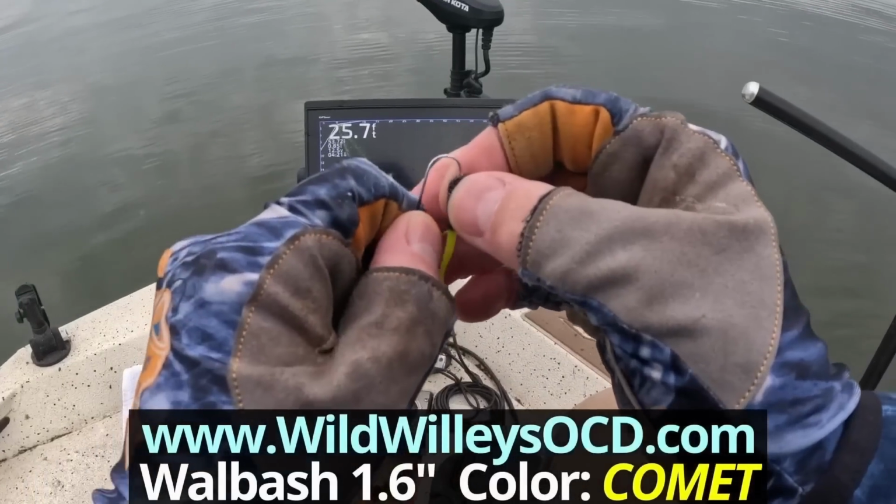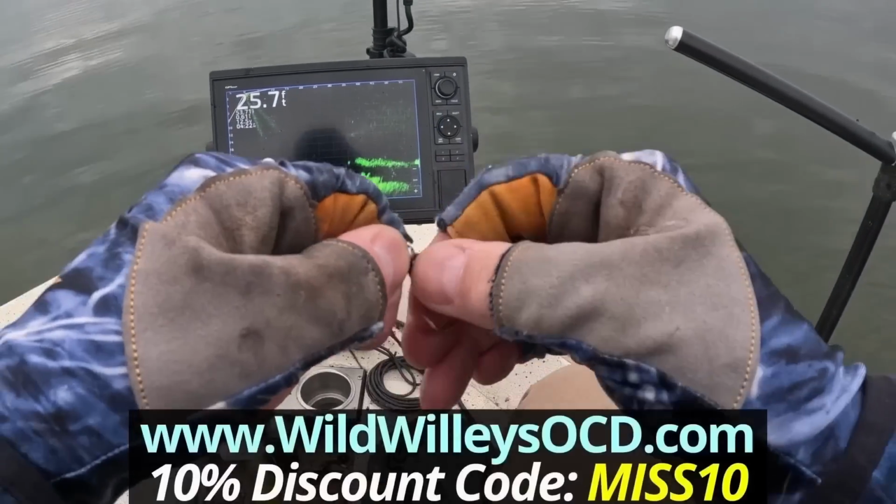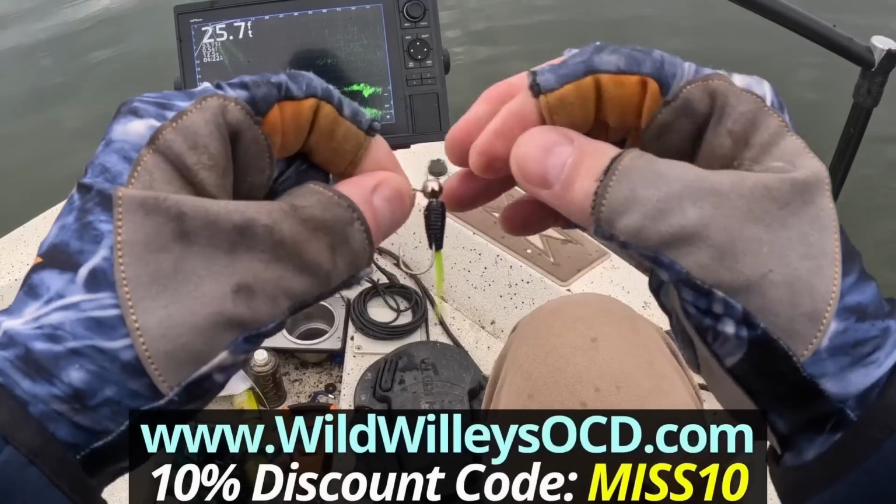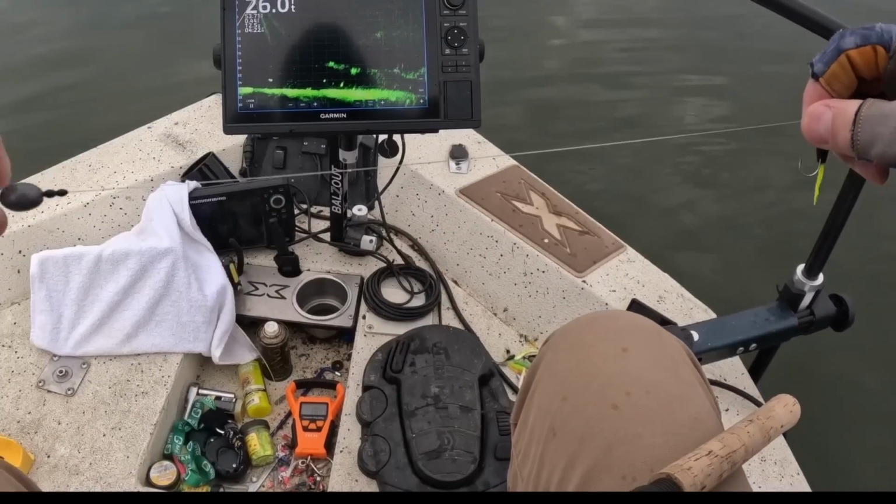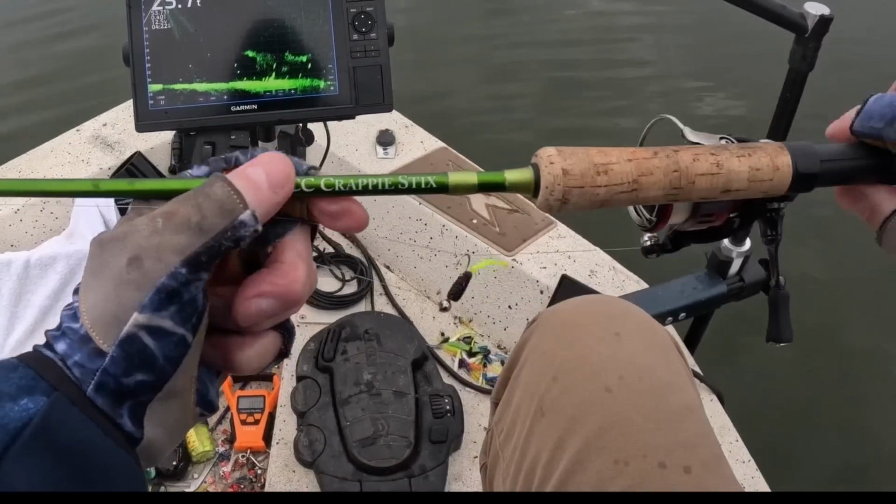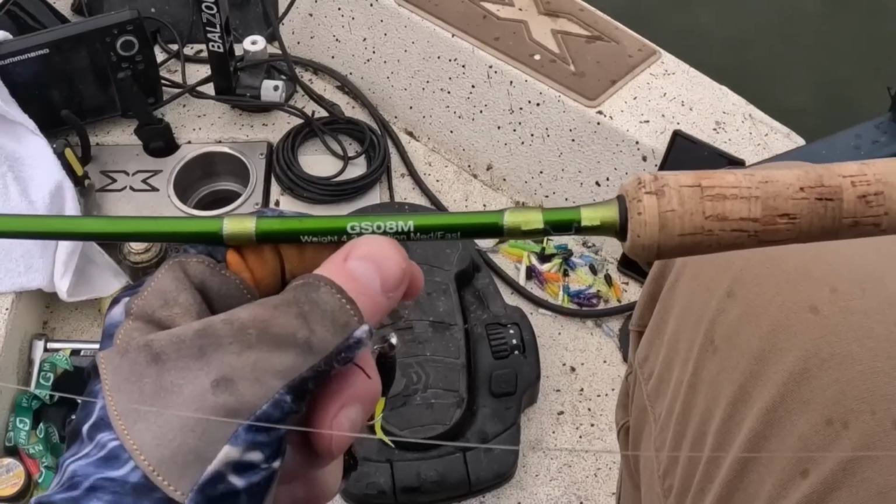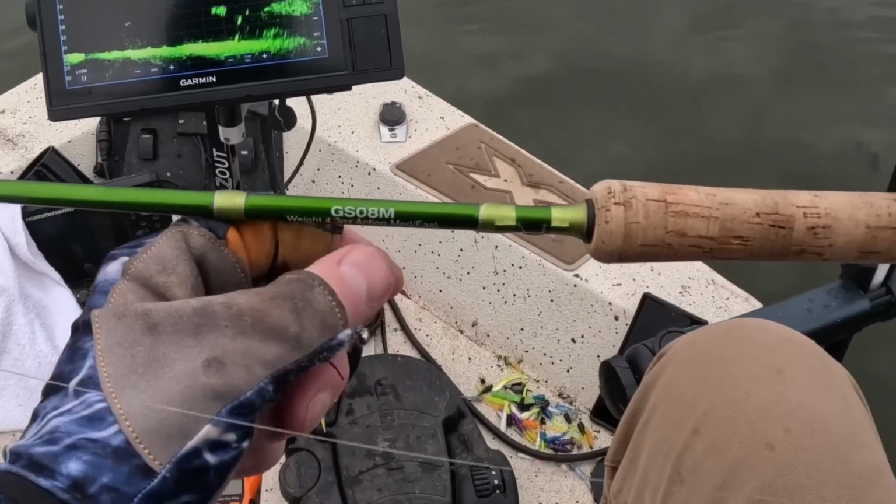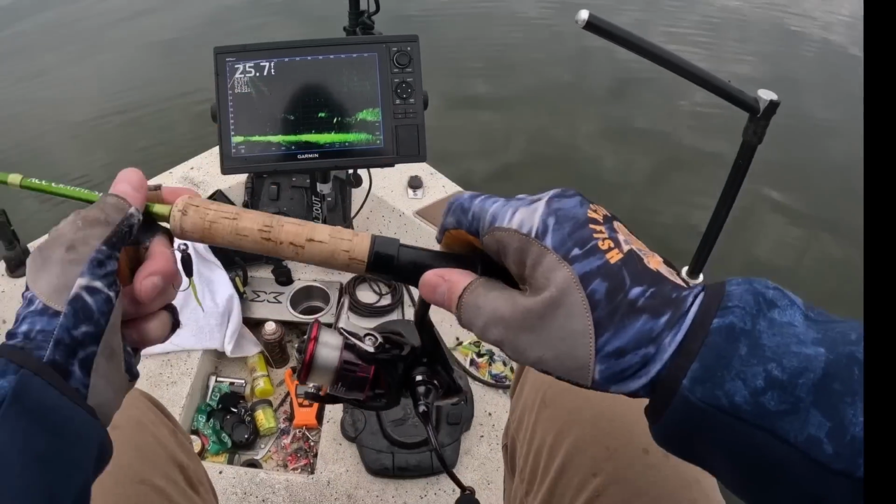And the Wabash by Wild Willie's OCD. It's 1.6 inch. Got a 16th ounce crappie magnet, nickel plated jig head, 10-pound test mono, 1/4 ounce slip sinker. Got my crappie sticks, the ACC. This is the 8-foot, the GS08M, 8-foot. I got a Daiwa Fuego 2500 series reel.